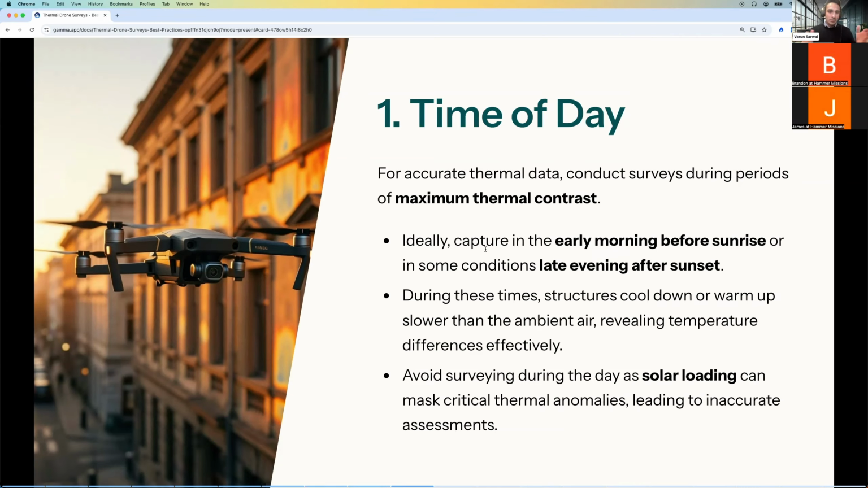Thermal is all about using the delta between different surfaces and different materials. So if you're capturing at a time of the day when the contrast is not high, then you're basically getting in your own way by not giving thermal the right opportunity. The best time to capture generally is early morning before sunrise.